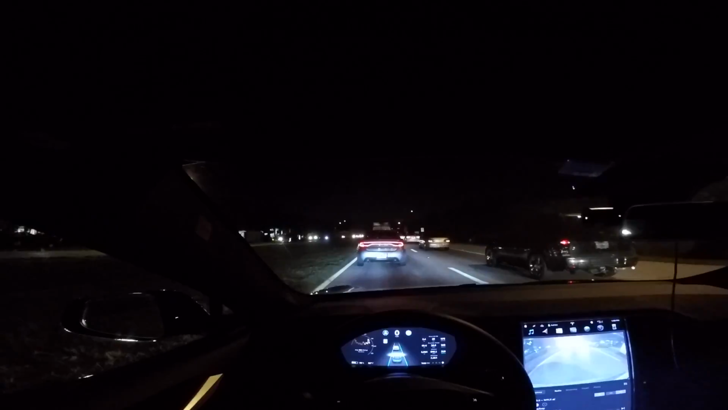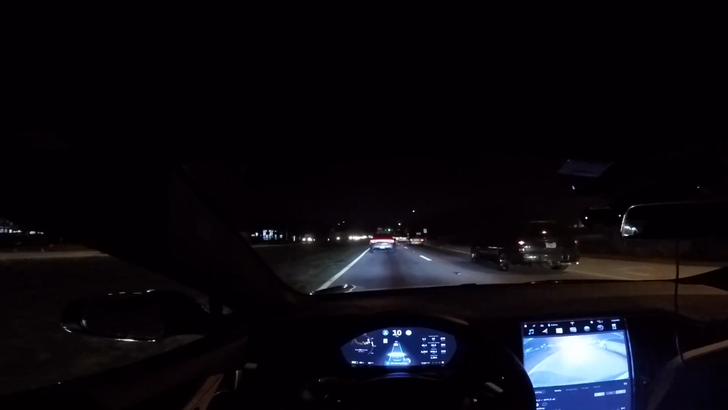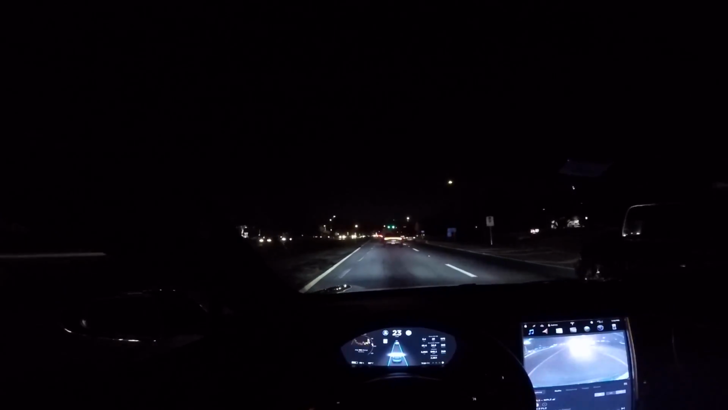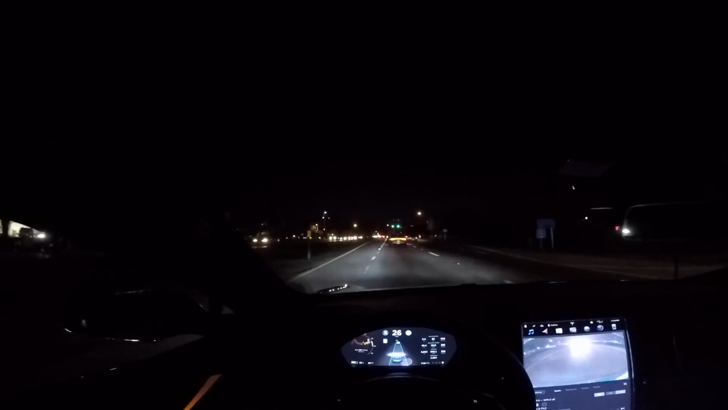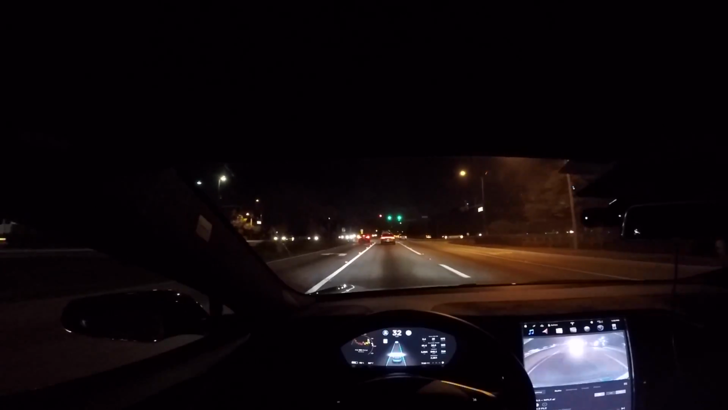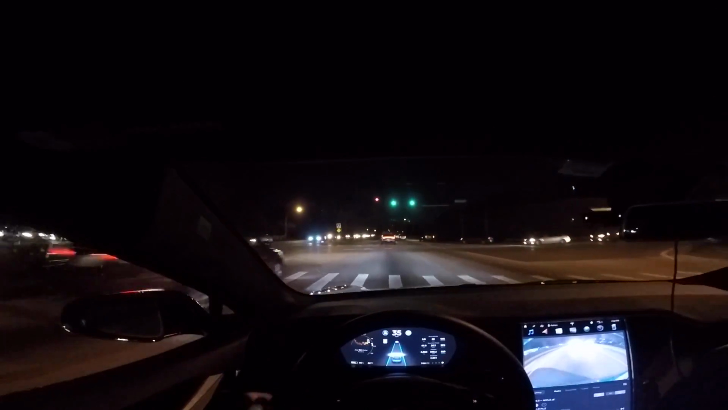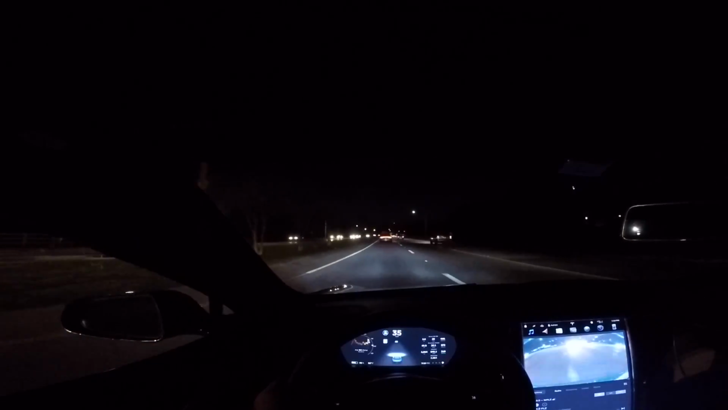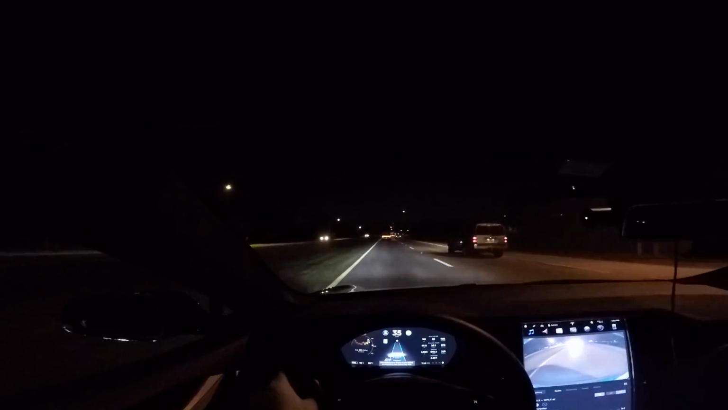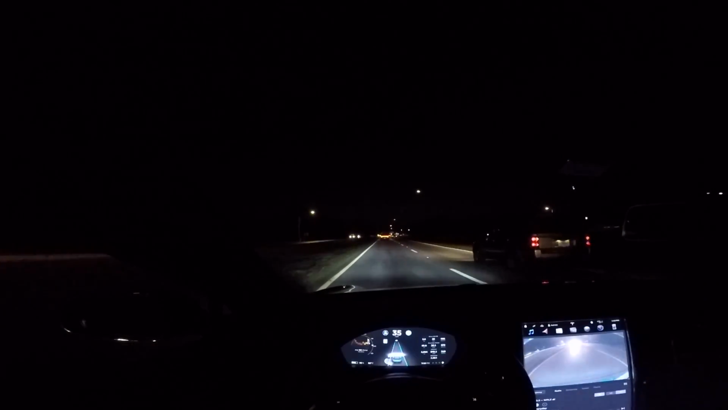I hope it does well though, because I don't like negative videos. Alright, let's see. Hold the steering wheel. Yes, holding. Okay. You want it to go to the left a little bit. At the intersection, it veered off a little bit. I guess it got confused with the lane markings, which is kind of to be expected, to be honest.